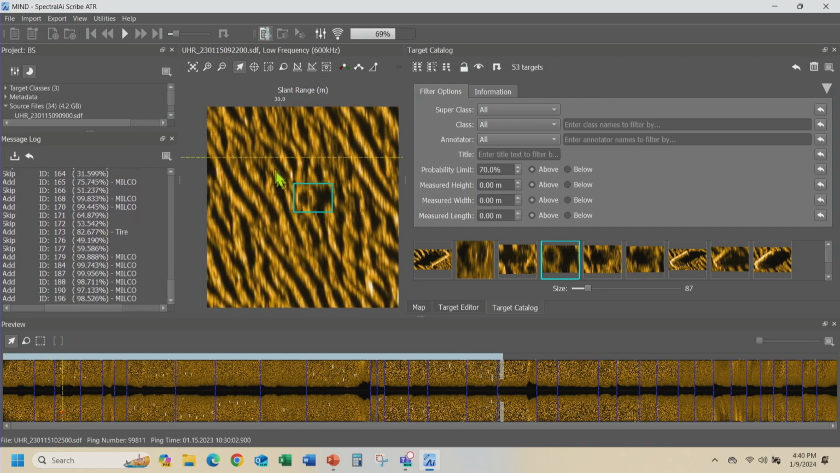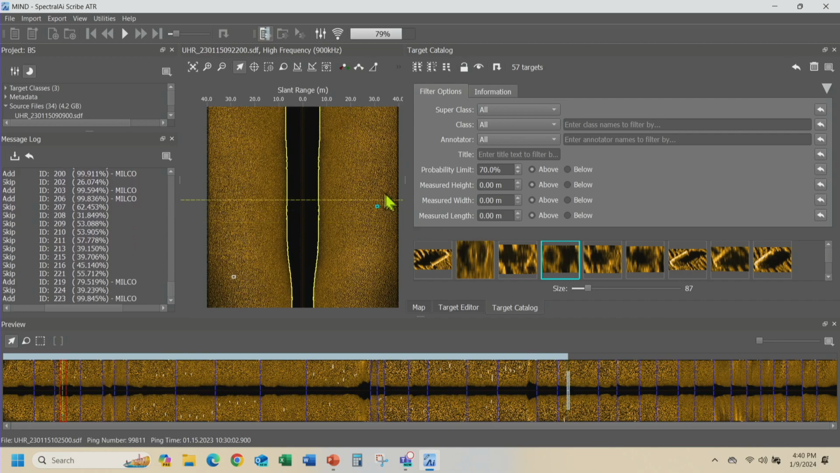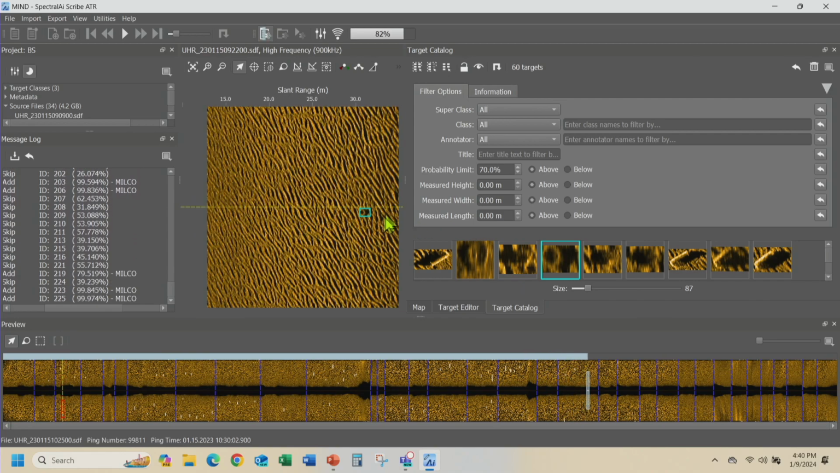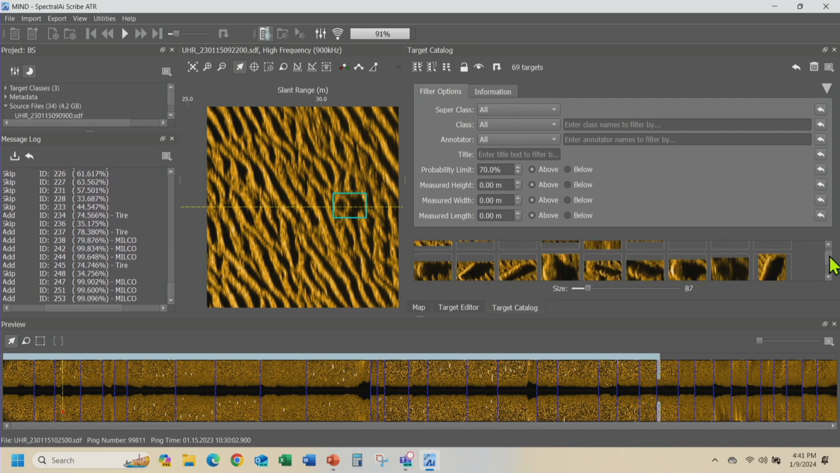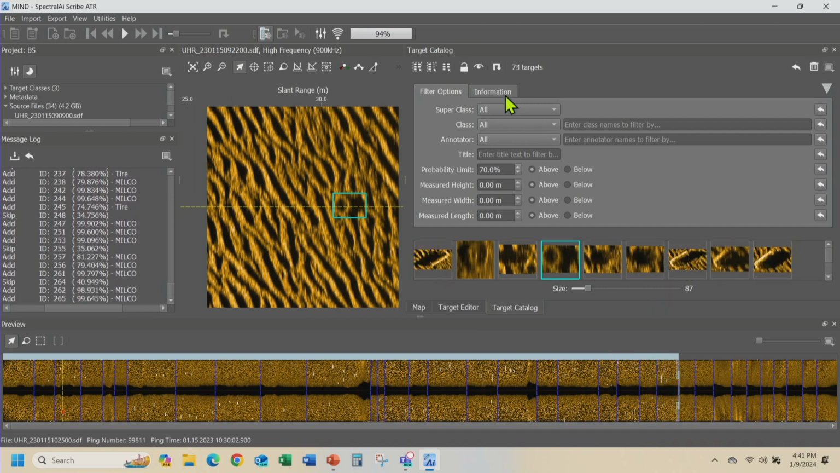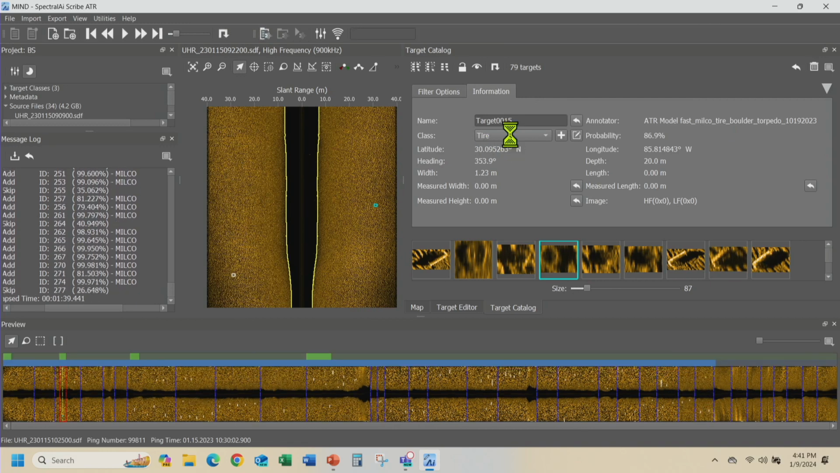Use the peak button, and we want to look at it. Where's the 900? High frequency. There we go. So now we can go look at it in high frequency. Each time it generates a target, it generates the target twice, in the low frequency and the high frequency. And with every single target that it generates, if you go to the information button, it tells me that that target is a tire. It's automatically detected it as a tire, and it's 86.9% certain that it is a tire.